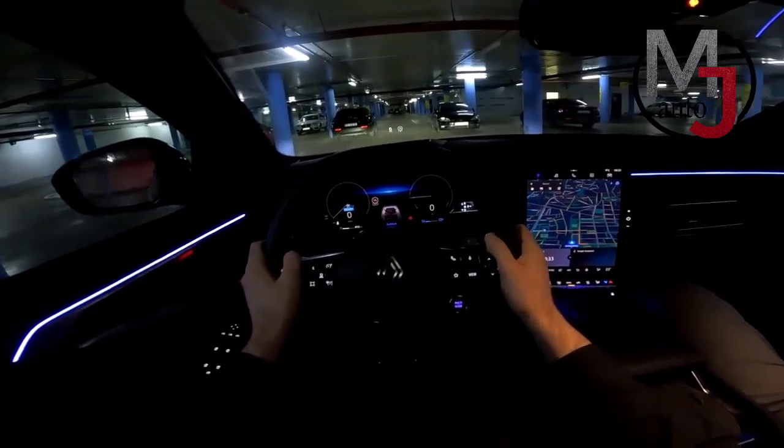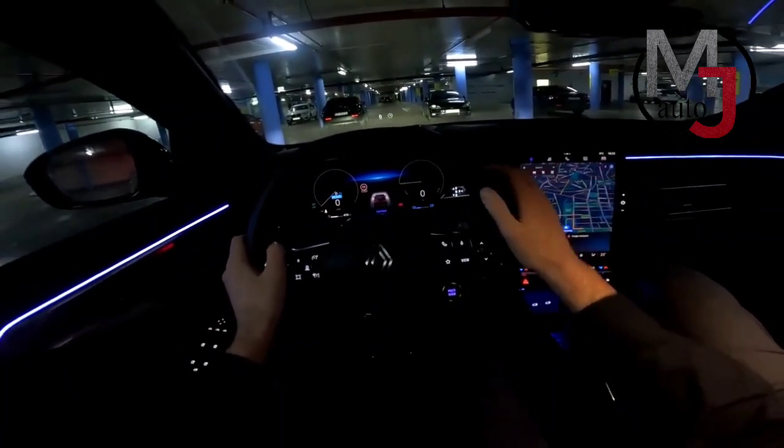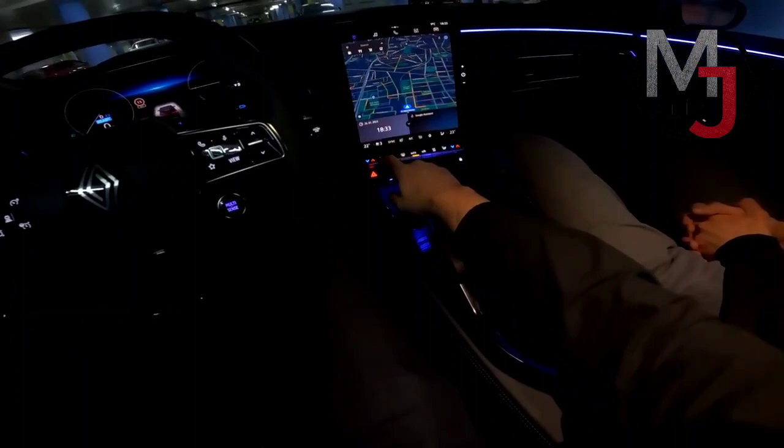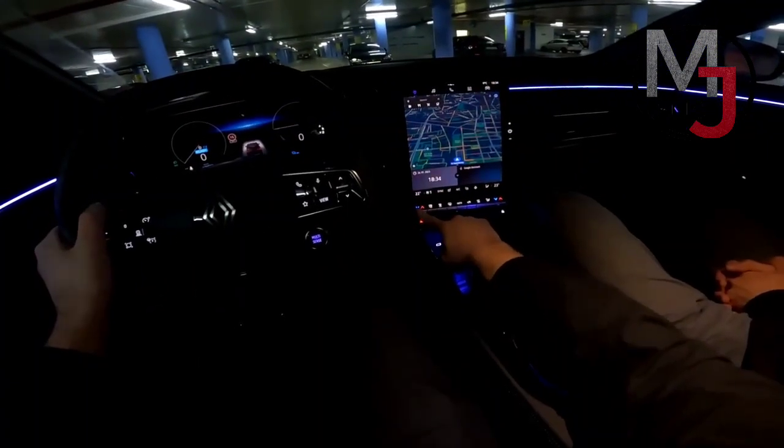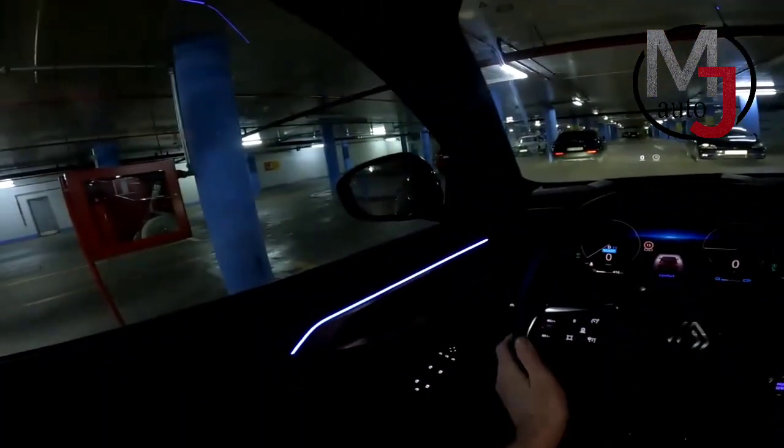Alright, and we are ready to start the drive. The gear selector is here, put it to drive, and also I want to change the AC. So good news is that the AC is on switches, and let's go now.